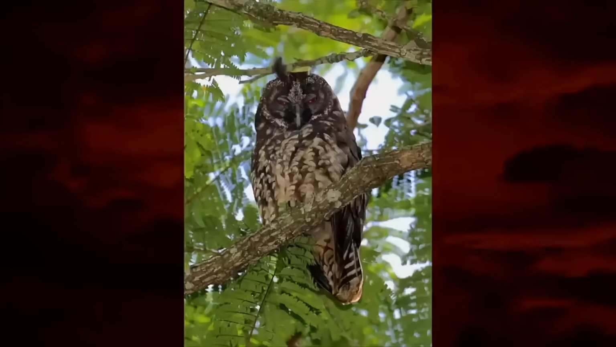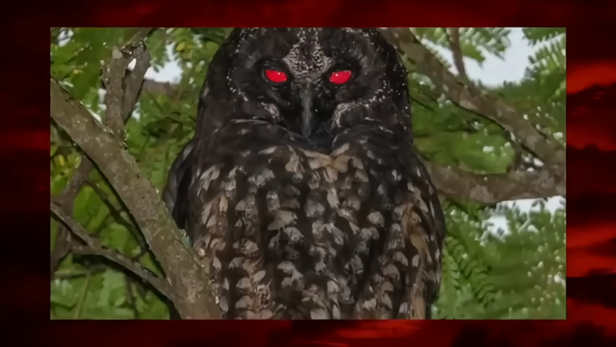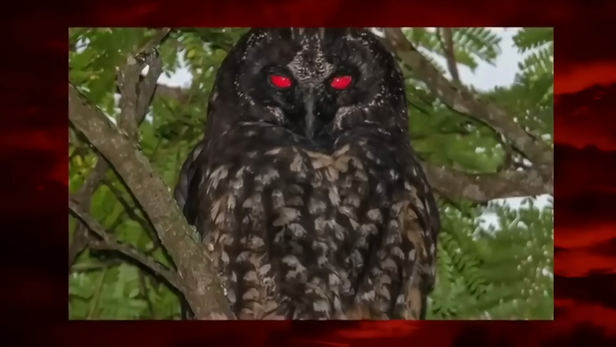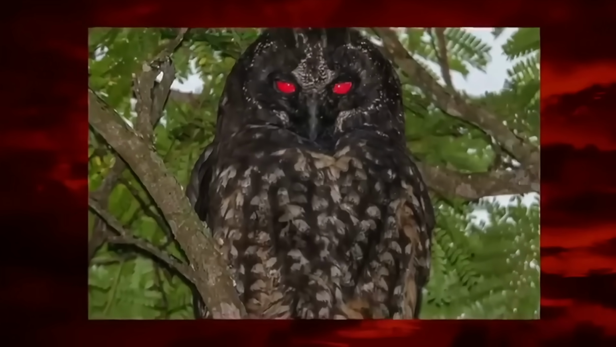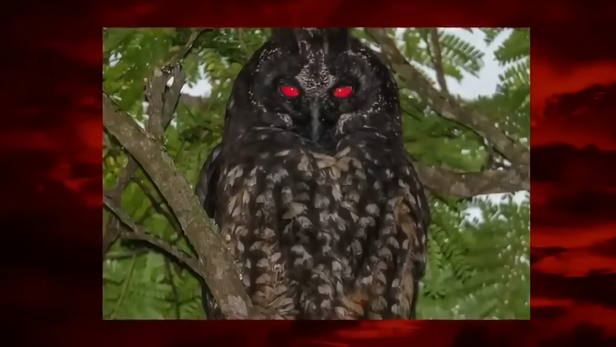These ominous looking birds have reflective discs that give their eyes a bright red appearance when exposed to daylight, which makes them extremely creepy. They have even been confused with Mothman, the cryptid that terrorizes the night sky with its piercing red eyes. Despite their outward appearance, however, these owls do not hold any special powers or pose any threats to humans, but they're really cool to look at.